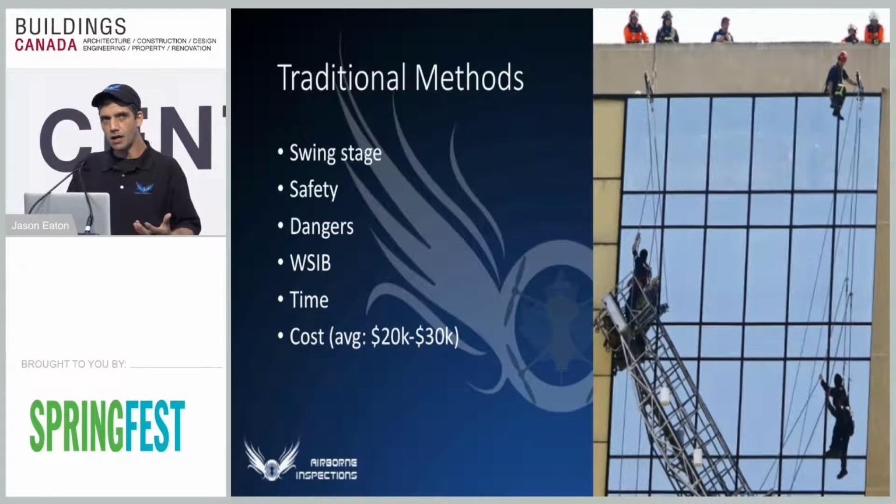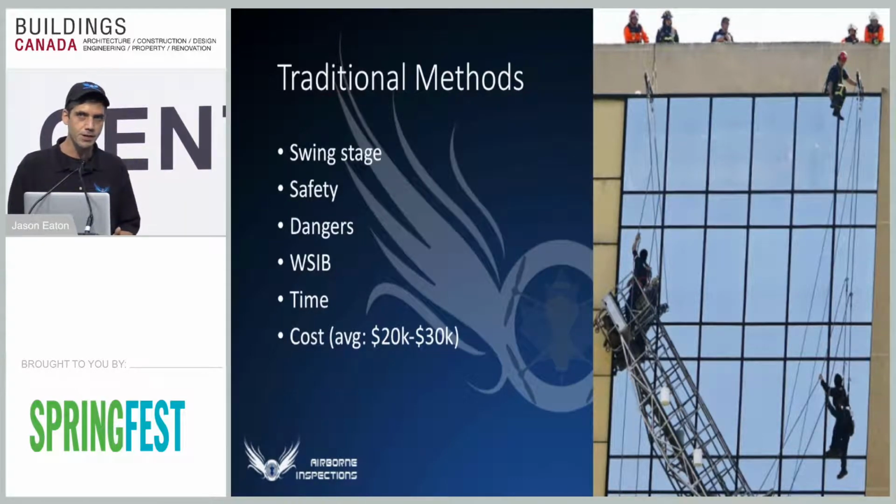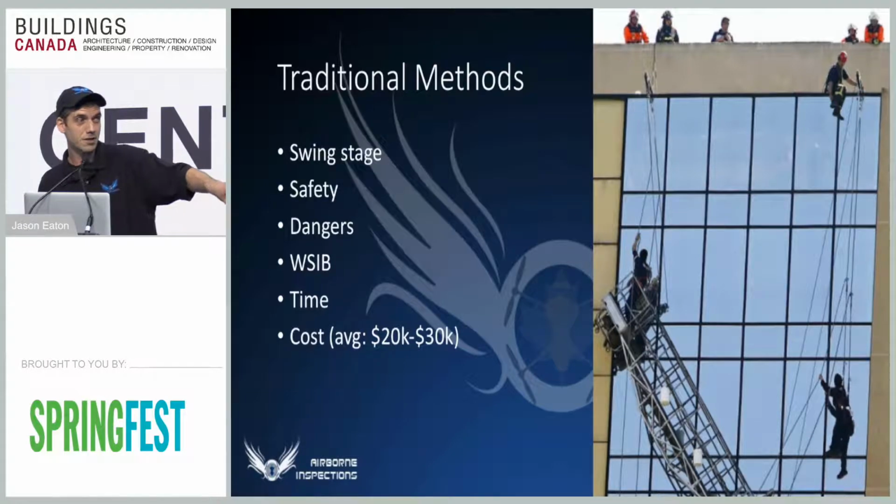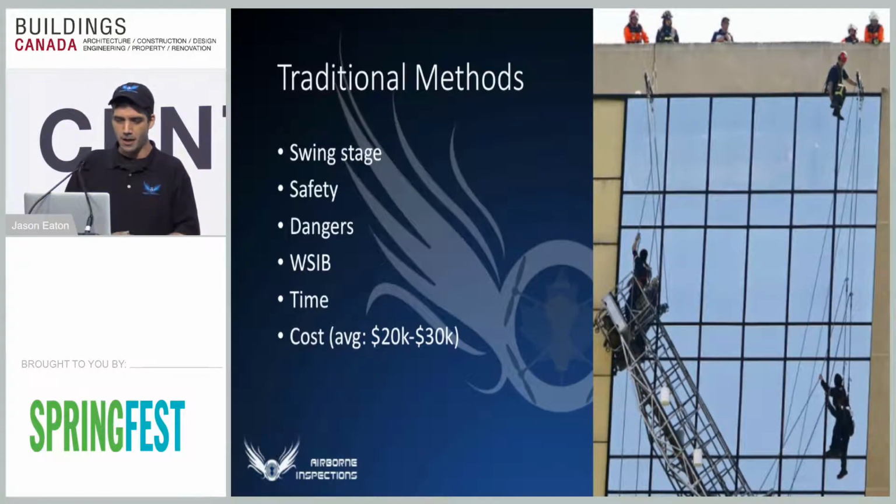We do building envelope inspections. We do rooftop inspections. We do all kinds of inspections, but currently we do a lot of residential and commercial, apartment, condo complexes, things like that. And traditionally, people use swing stages. And I love this picture. I find it kind of comical. It isn't, it's very dangerous. And that's part of the thing about swing stages. It's very dangerous. It's very expensive.